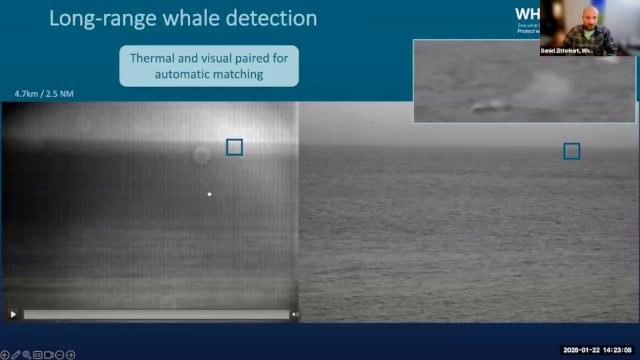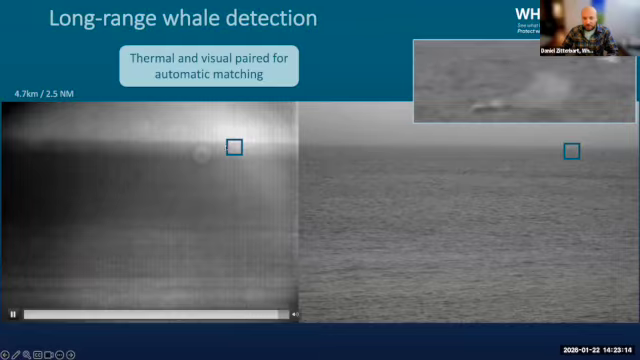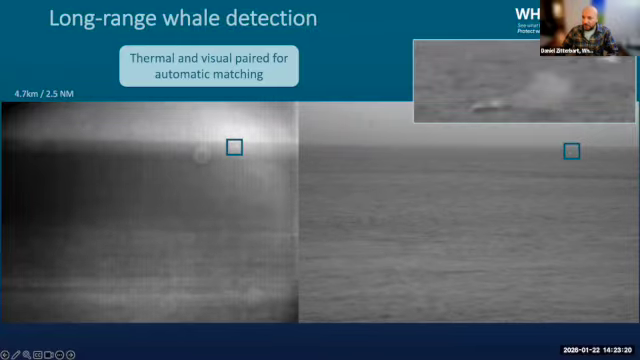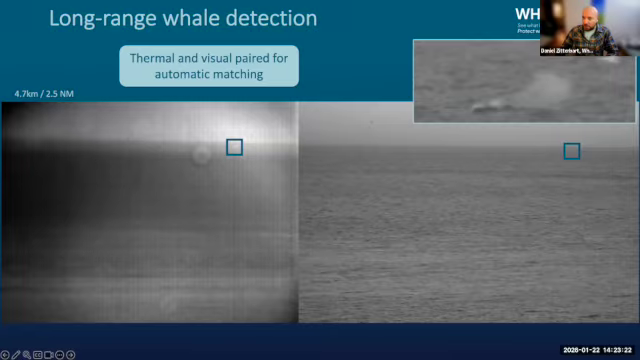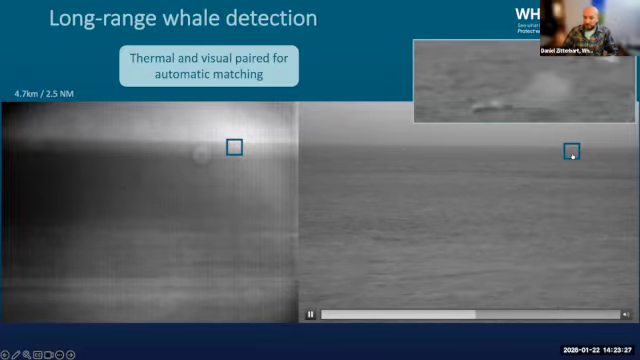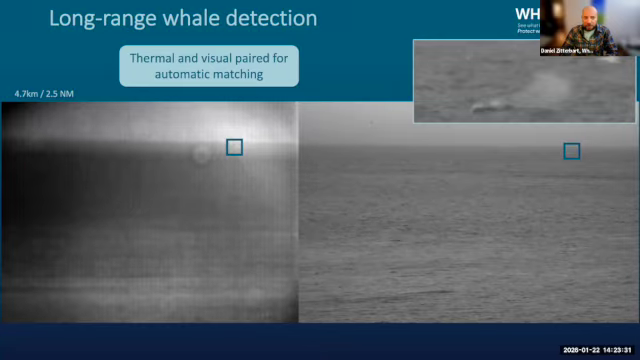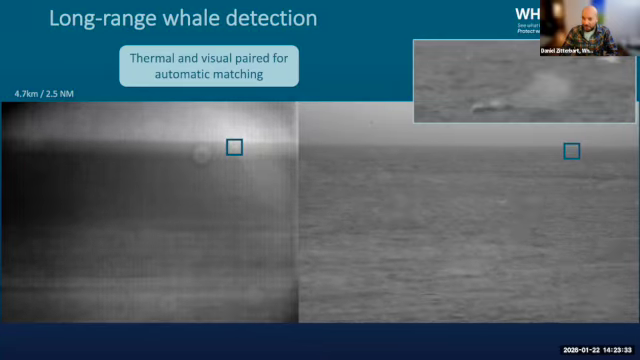Very high signal-to-noise ratio. Reality is the signal-to-noise ratio is more something like this. Please look in this little blue box. You can see a few white pixels popping up. And then here on the right side, you have the corresponding blue box. You see a whale blow, very, very faint. There it goes. This is a whale detected with our technology at 4.7 kilometers, so 2.5 nautical miles ahead.